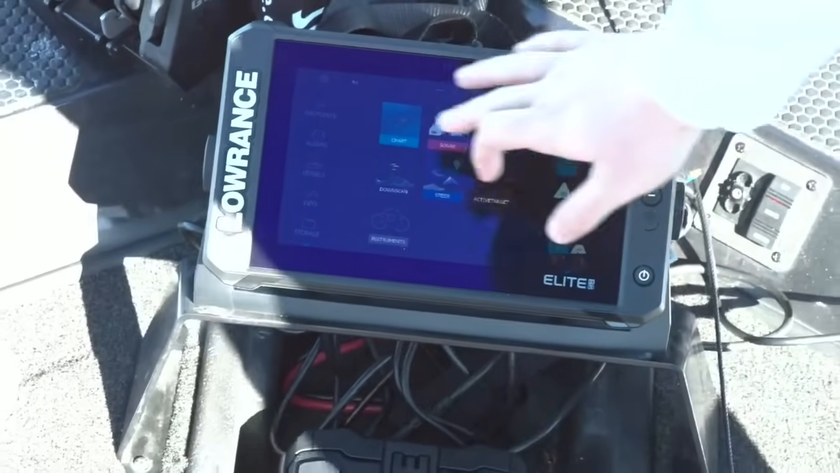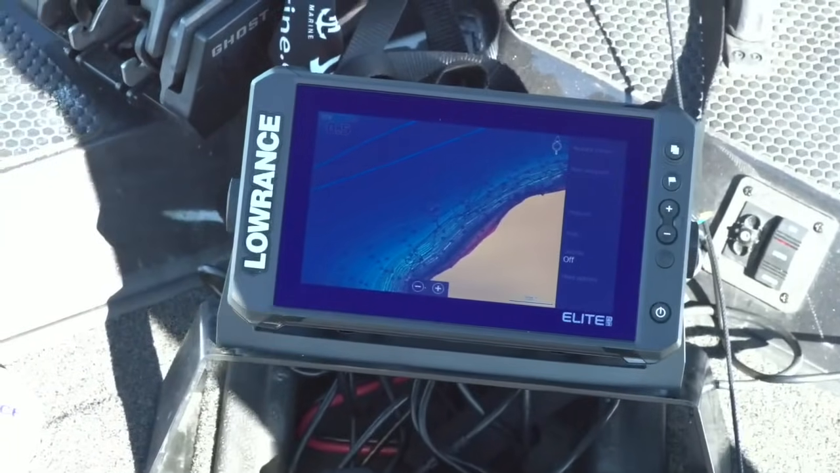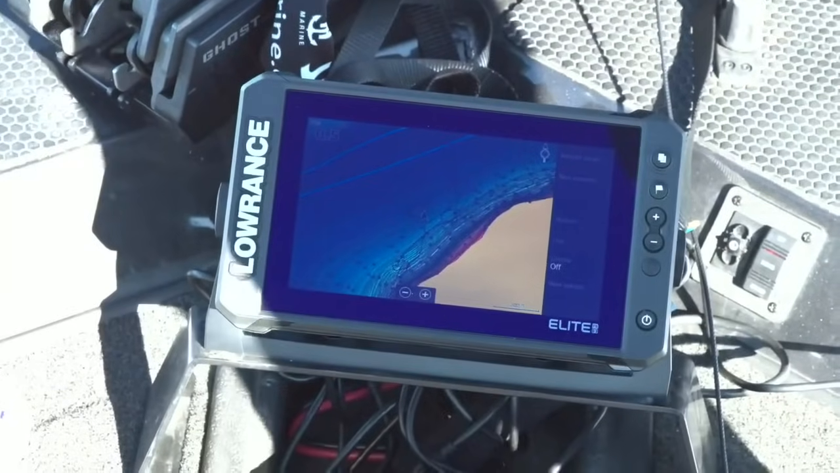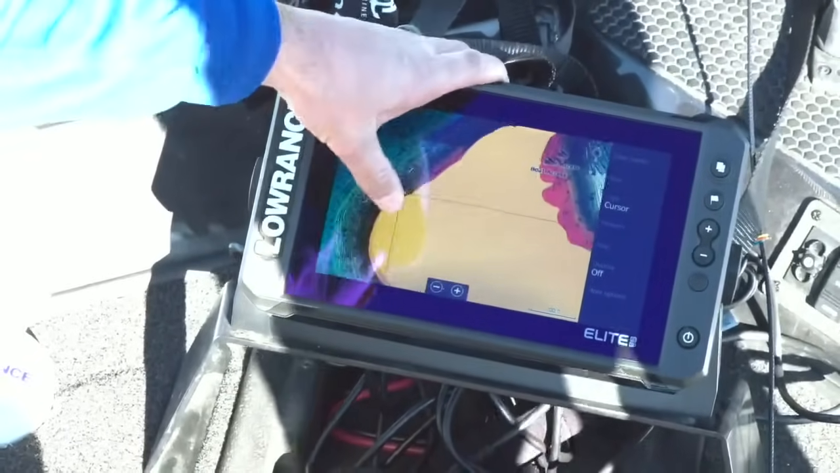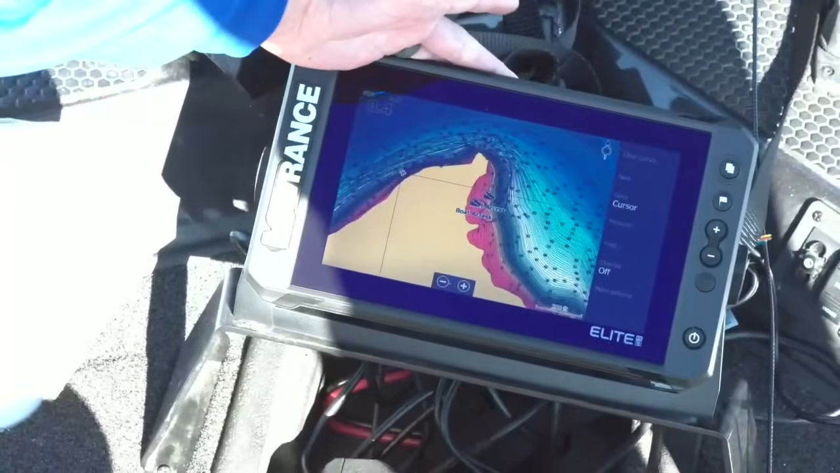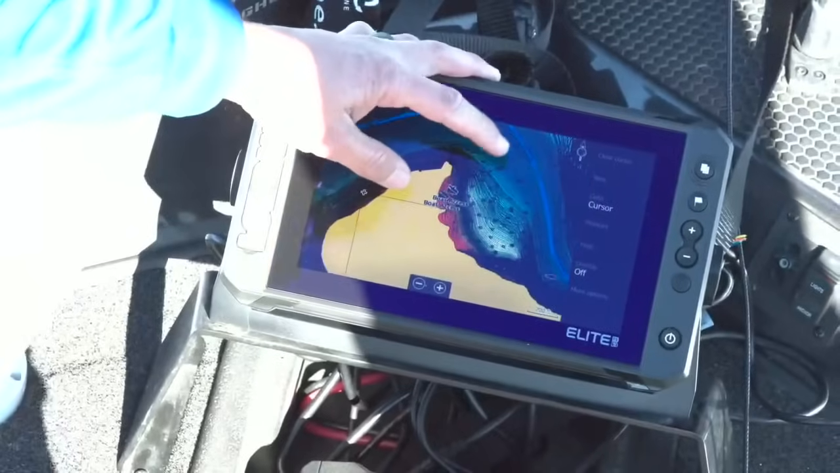Yeah. So since we're talking about waypoints, we'll just have a look at the chart. This is, as I was mentioning earlier, the Contour Plus embedded chart. That's the new one that we've got for Elite FS. And you can see here, Jordan's already got it colored with our default custom color shading. Yeah, and like Matthew was saying, this comes standard. This is not an added chip. Which is phenomenal, right?